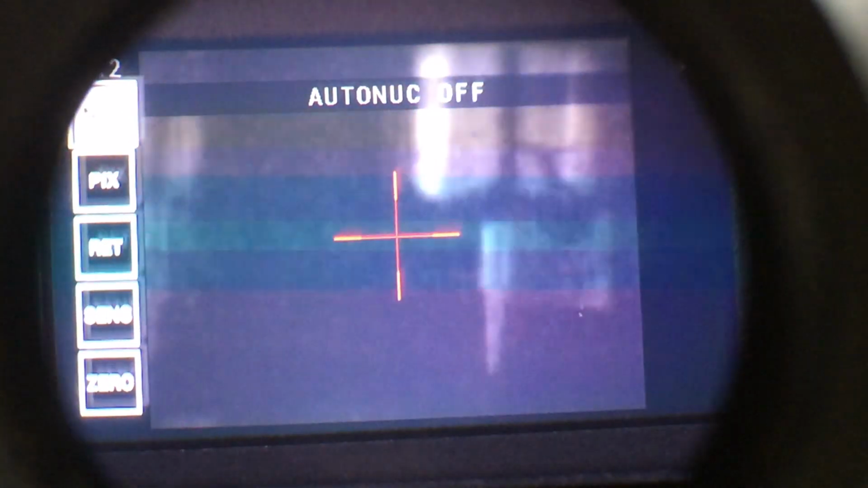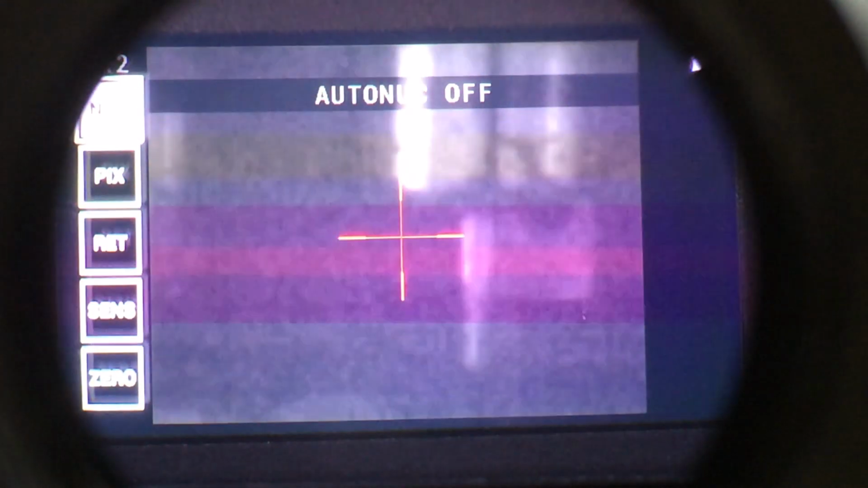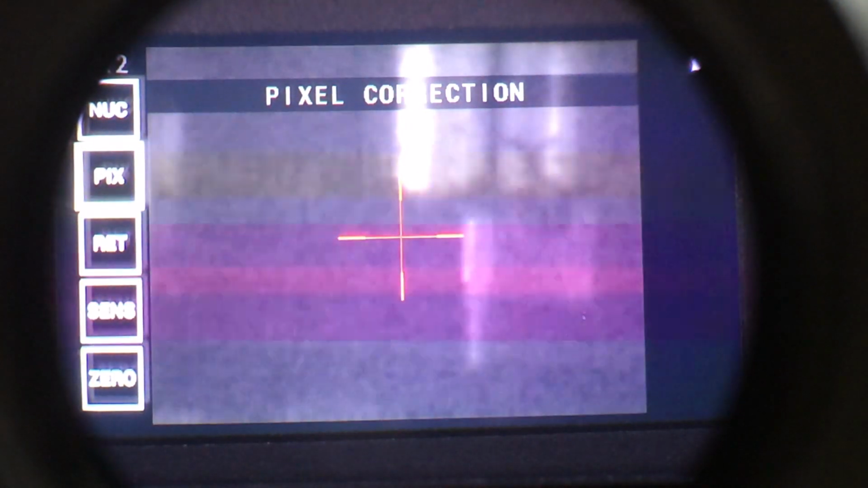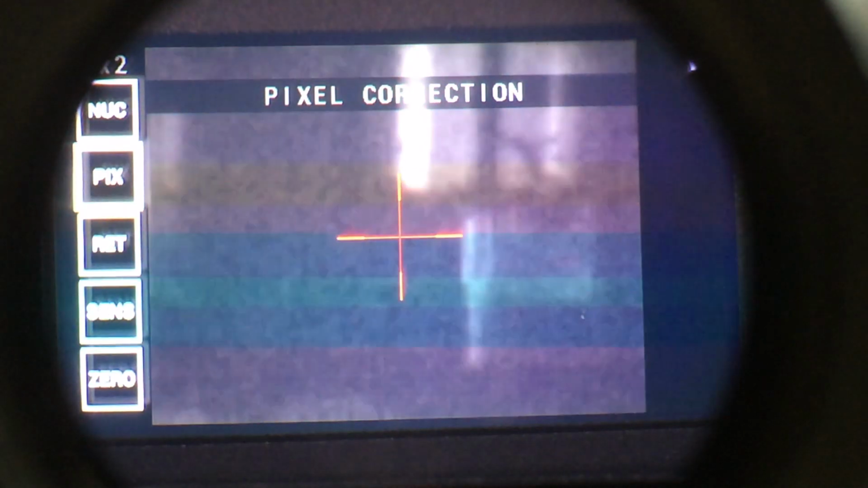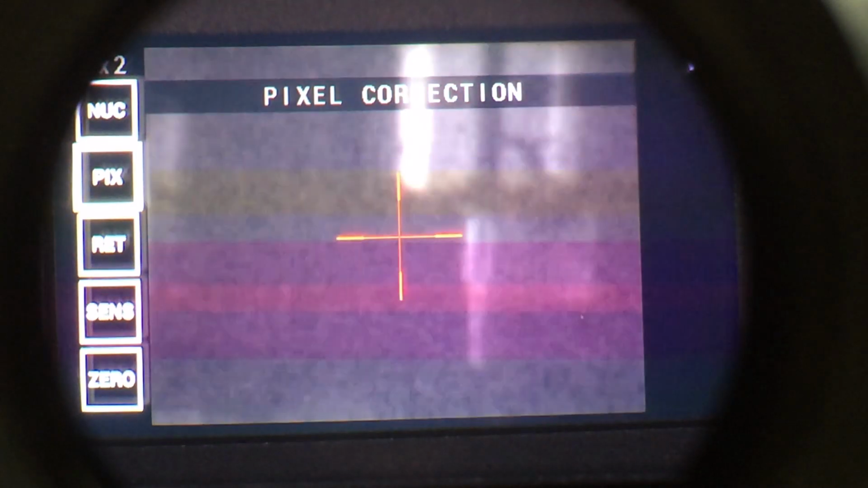And I know this isn't exactly focused, but I'm also focusing on an optic that is trying to focus in on something else, so it's a little difficult. The option below that will be your pixel correction. If there's some sort of imperfection in the screen somewhere, you can hover over the spot that has a problem and do a pixel correction. I've actually never had to use that function. The screen is nice and crisp, the image is crisp and clear, but you can manually adjust and fix pixels that have an issue in this reticle.